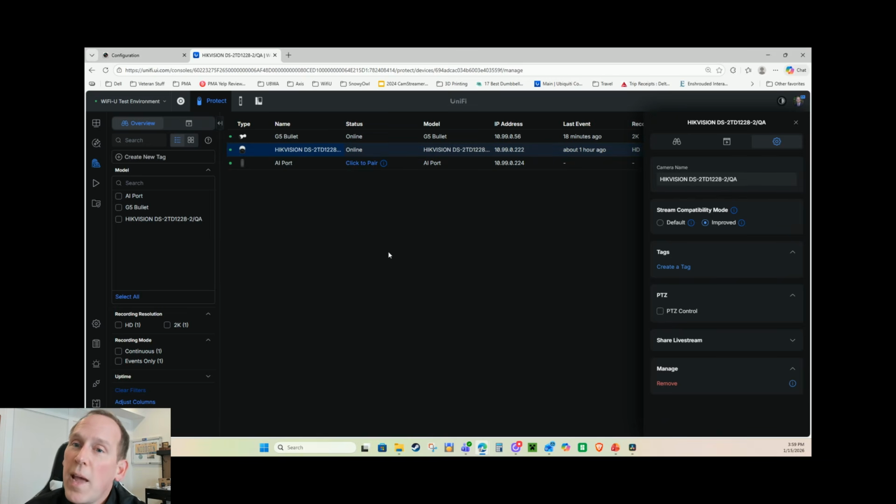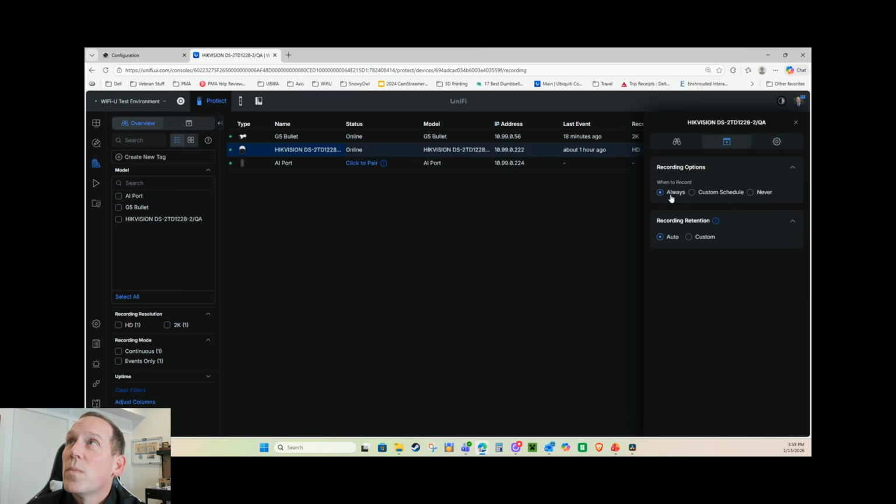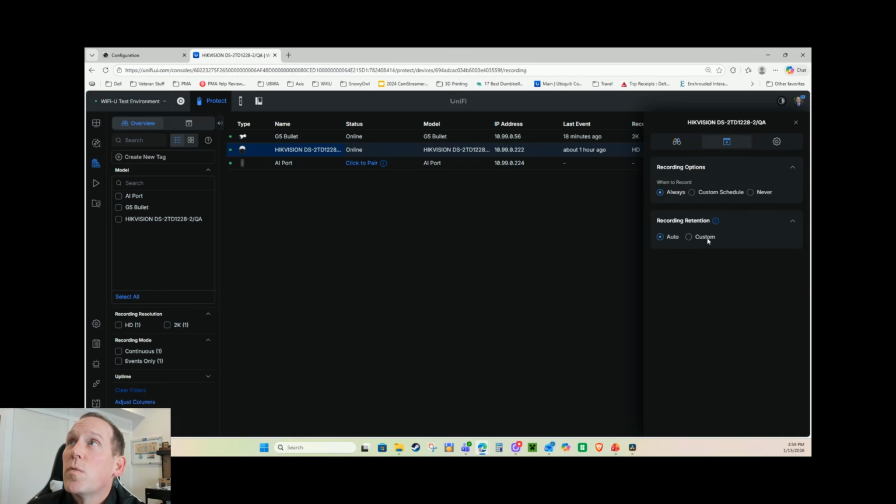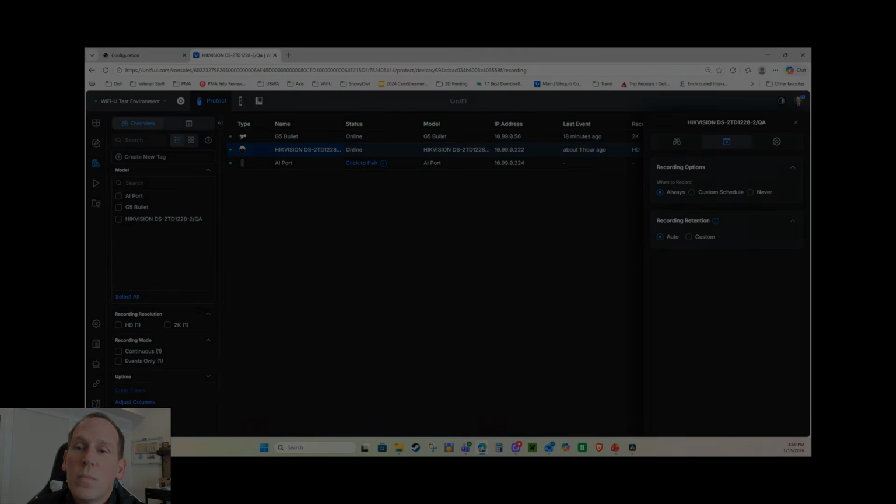Don't use your admin login and password, it's not going to work for you. Use the ONVIF login and password, and then the camera will get added. Now, notice though, when you add the camera, not a whole lot you can do with it. In this case, you can have it always record, and that's really about it. If you want to do motion detections, if you want to do any sort of AI detections or things like that, you have to pair it with the AI port.